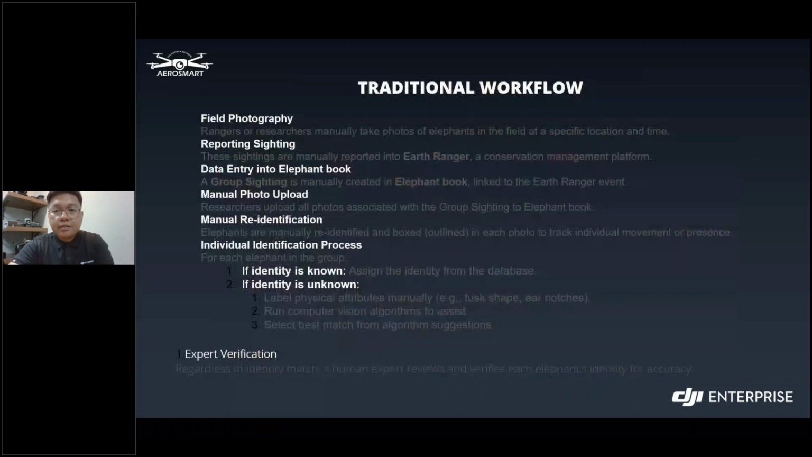So here's a traditional workflow from MEP, which they shared with us during our meeting when we went to Kenya. Now we have here, they do field photography. After that, they report sightings, data entry into Elephant Book, manual photo uploading, manual identification, individual identification if the elephant is new or already known, and there will be an expert to verify that process, as I showed earlier in the video. So basically this is the workflow they're doing from there. So on my next slide,